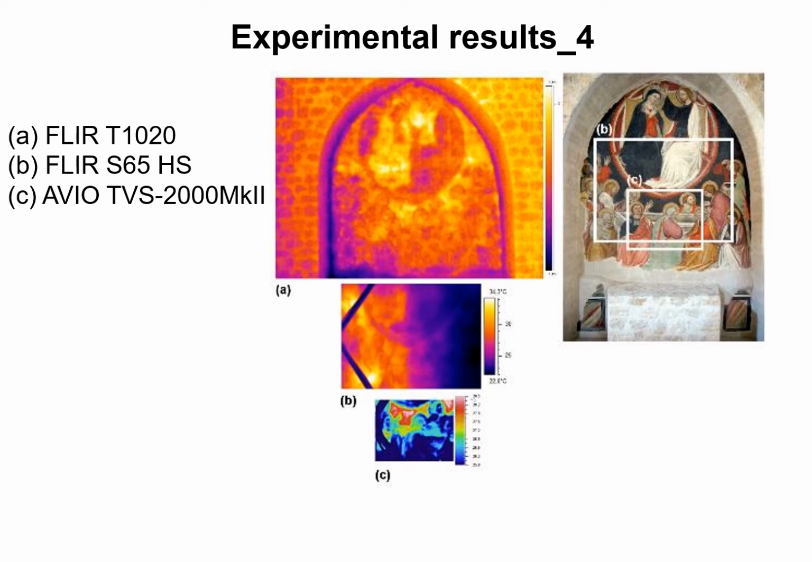Even from these first results, the great advantage of the higher resolution is clear. While maintaining approximately the same definition as the S65, it is possible to investigate a much larger area without the need for mosaicing. Alternatively, smaller areas can be examined in greater detail, or a mosaic of images can be created to achieve very high resolution.